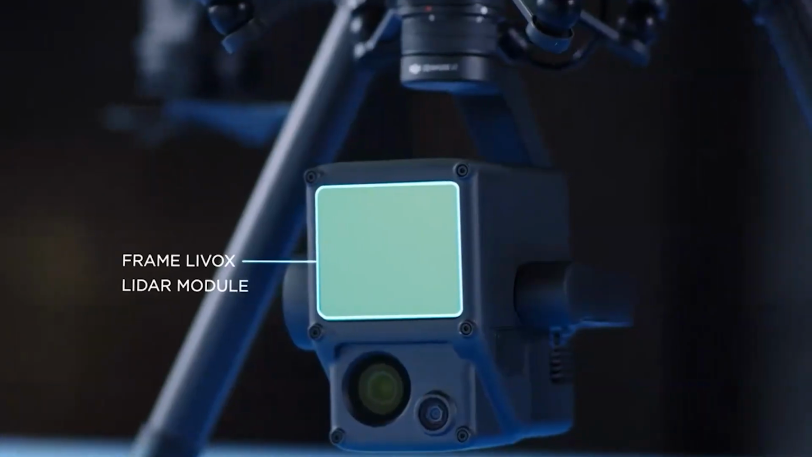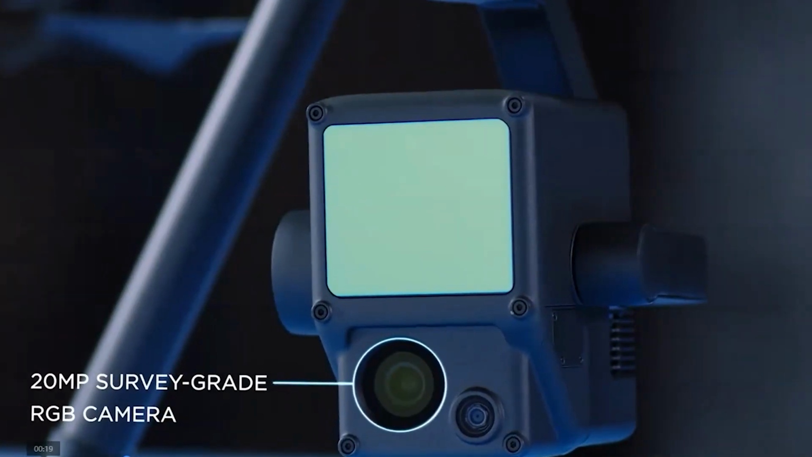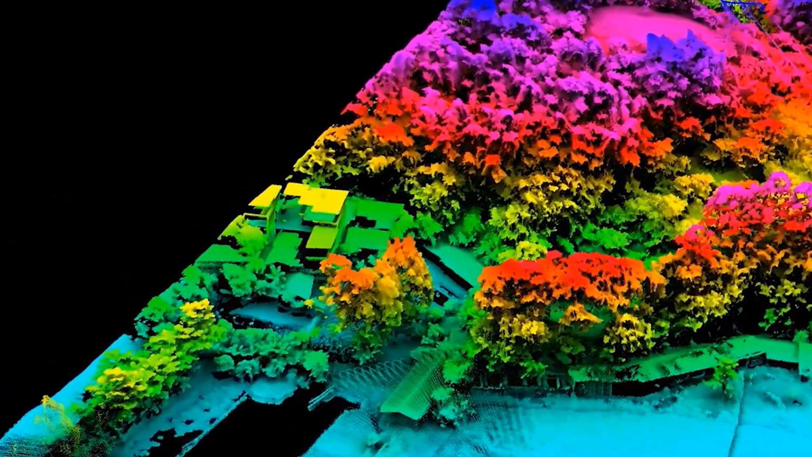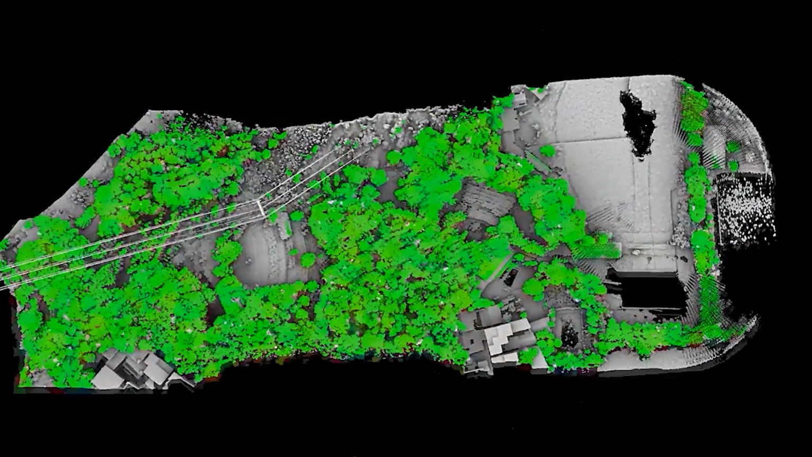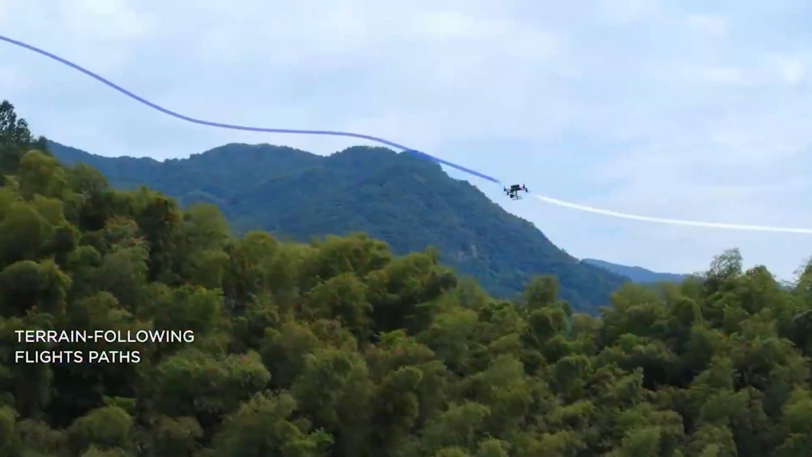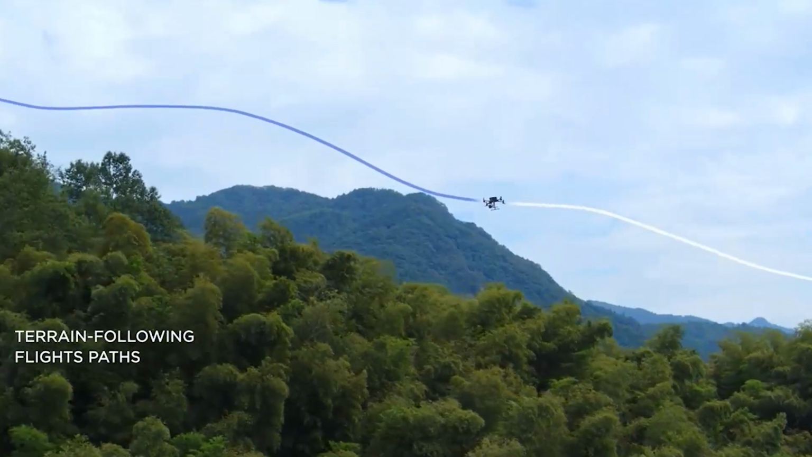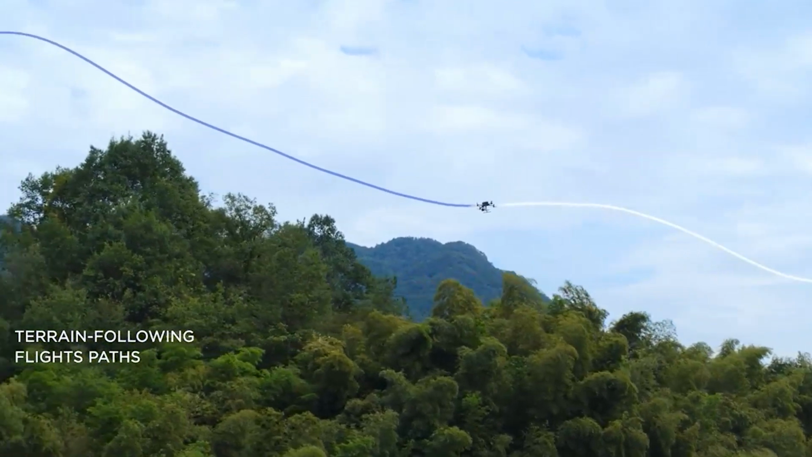It's a Livox frame module, and it has a survey grade camera that's 20 megapixel. We can create these topographical maps with contour lines without a problem. Simply export your LAS file, then put it in a program of your liking to do the modifications and the editing. We also have terrain follow and flight paths. These are great features if you need to maintain that distance from the ground in a variable height environment.